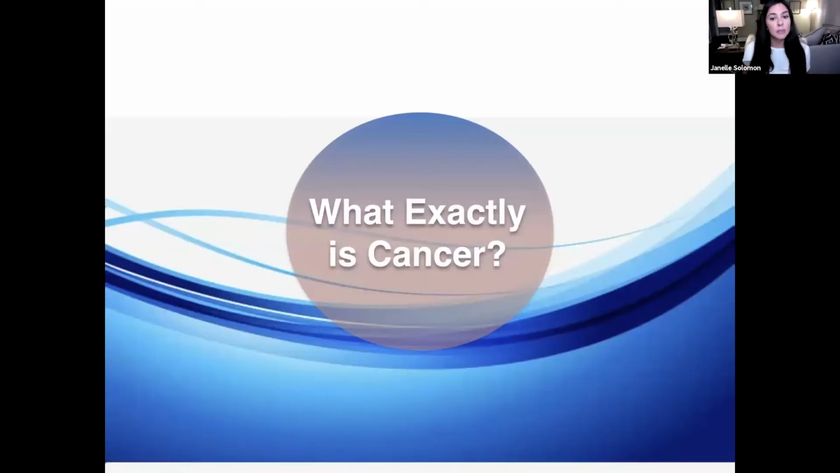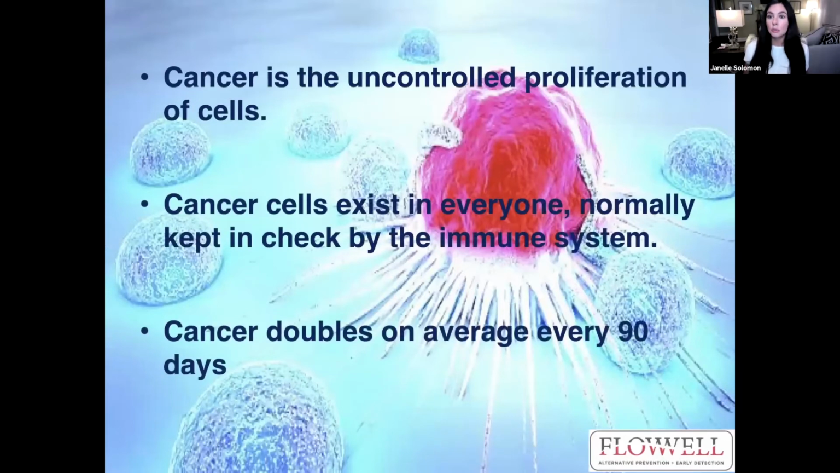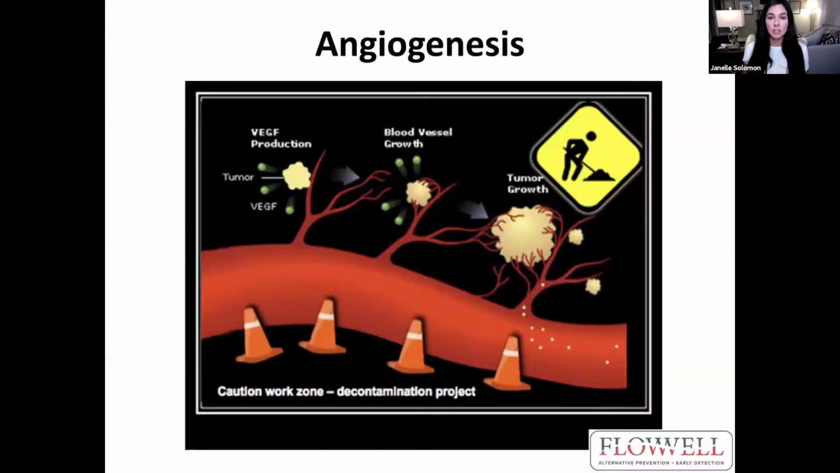So we talk about preventing, detecting cancer. What exactly is cancer? It's the uncontrolled proliferation of cells. Everyone has cancer cells in their body, and it's normal. However, once the cancer cell attaches to a blood supply and starts to be fed by that blood supply, then the cells start to grow and form a tumor. And this process can be very quick. Cancer doubles on average every 90 days. It can also take a lot longer.